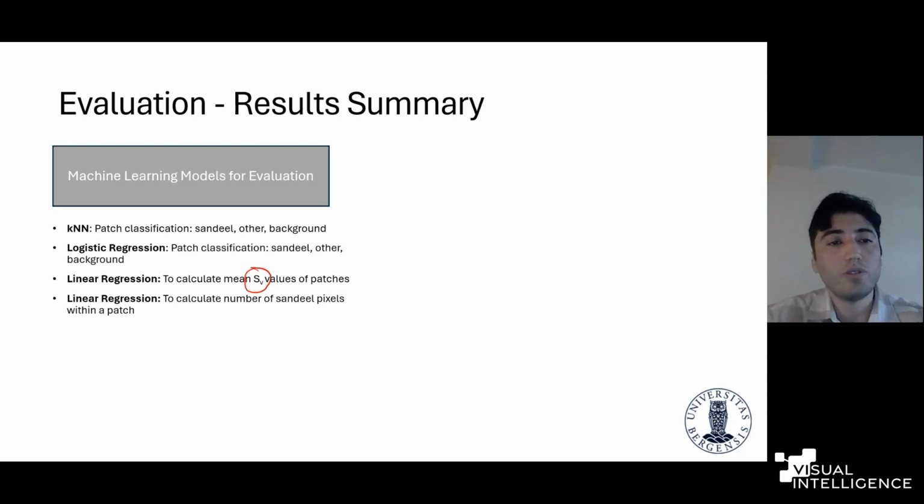And our motivation to use a linear regression model here is to see how well we can recover the information, because we are converting the data into a different representation, and we assume that it's going to be more informative for machine learning purposes. But are we able to recover some information afterwards? Actually, this is an important task because it relates to echo integration for fish abundance estimation.